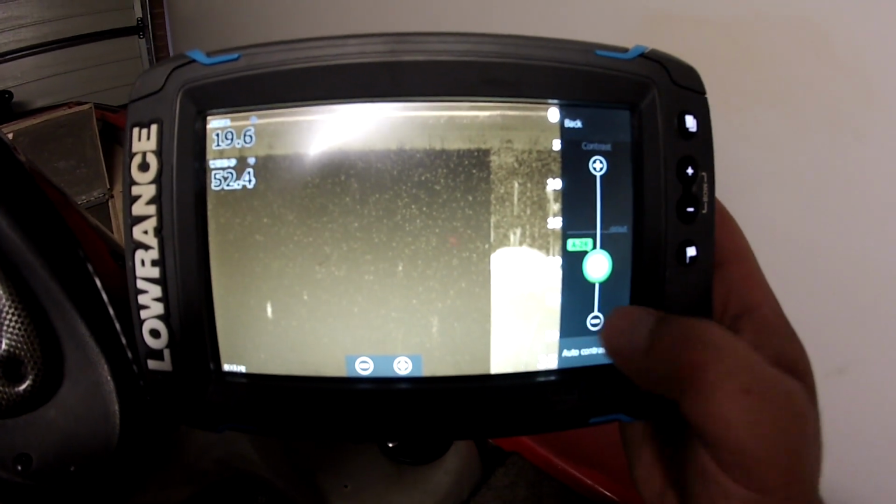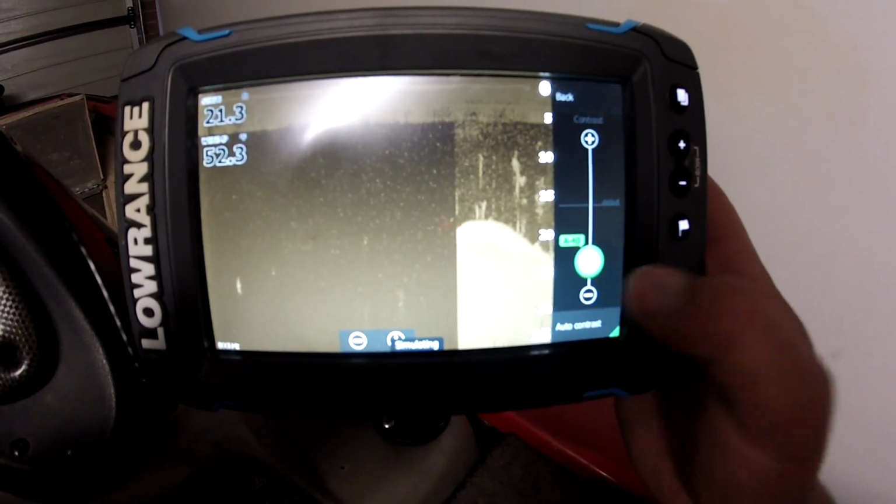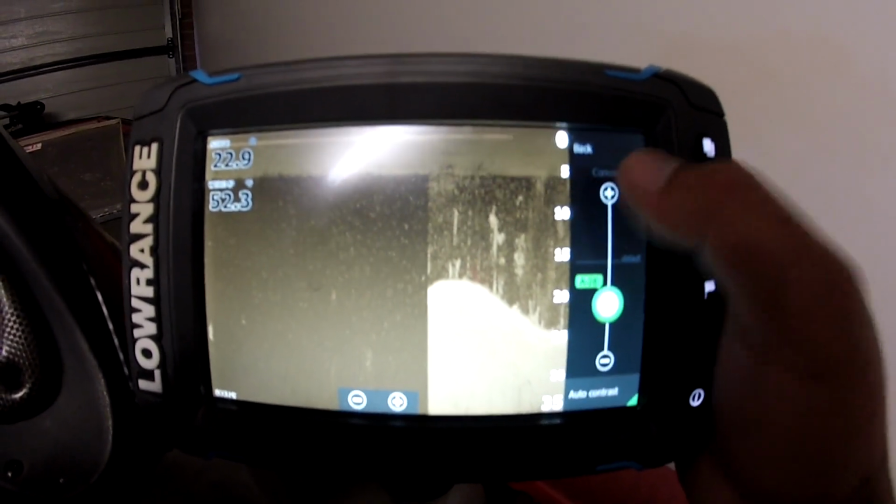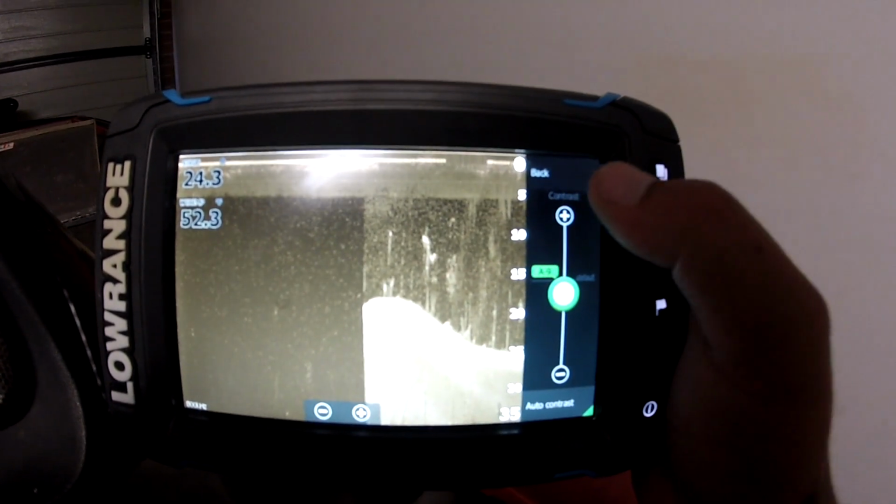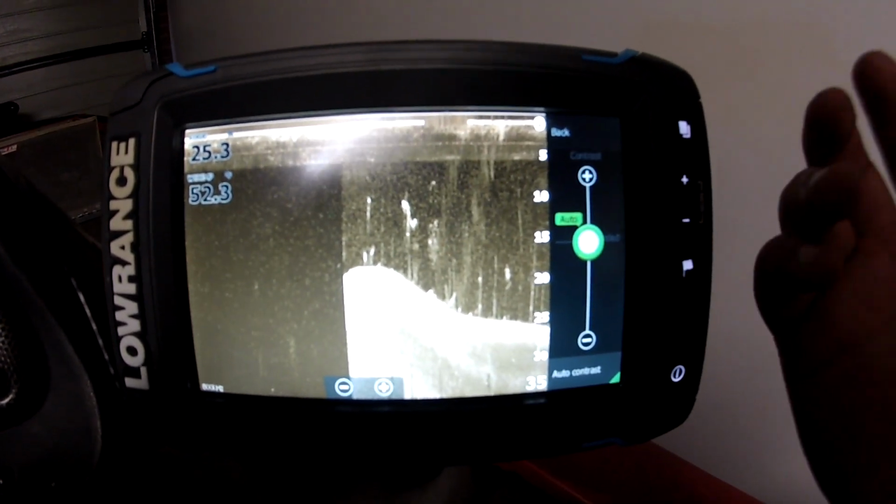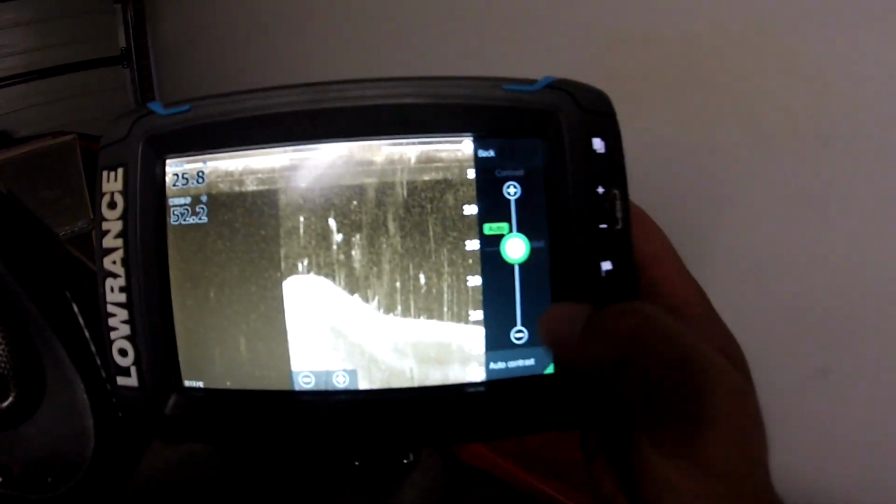Now if you go too far down, obviously it's too dark. What happens when it's too dark? It's hard to see, same as a sounder. So what we usually do is go to default. Now this will change depending on how sunny it is during the day. If it's overcast, you need more light. If it's really sunny, you need less light. It's just like a light, basically, to put it in an easy way for people to understand.